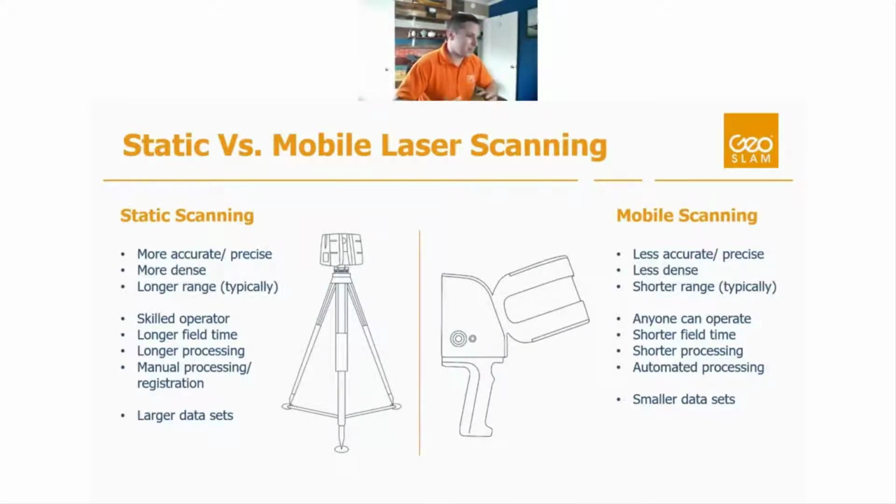There's some semi-automation being developed by a lot of the hardware manufacturers of static laser scanners, but it's really still quite a manual process to put everything together and just make sure that you have a good, reliable data set.